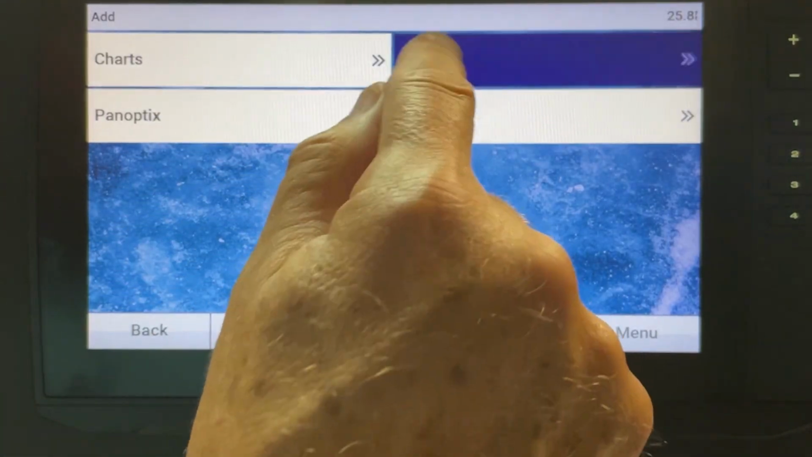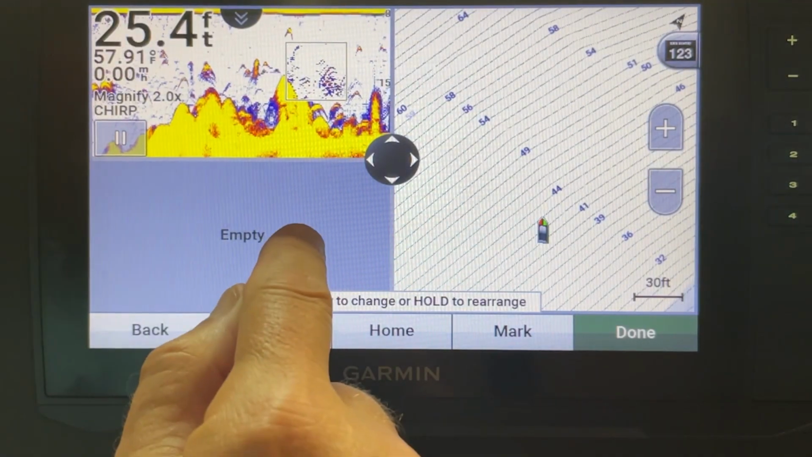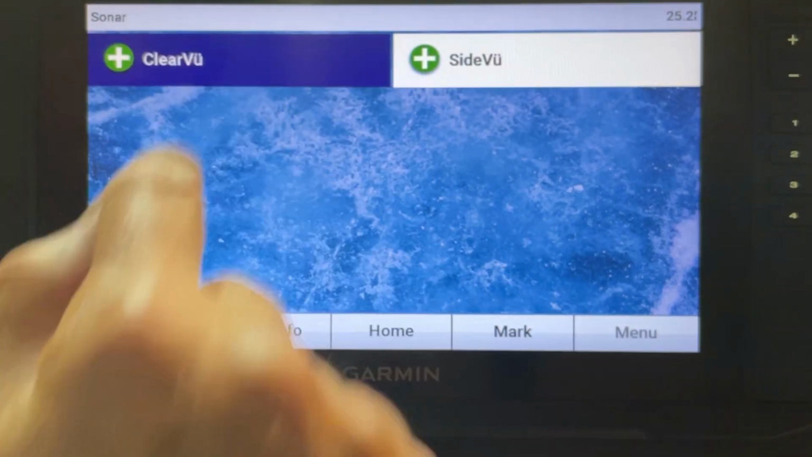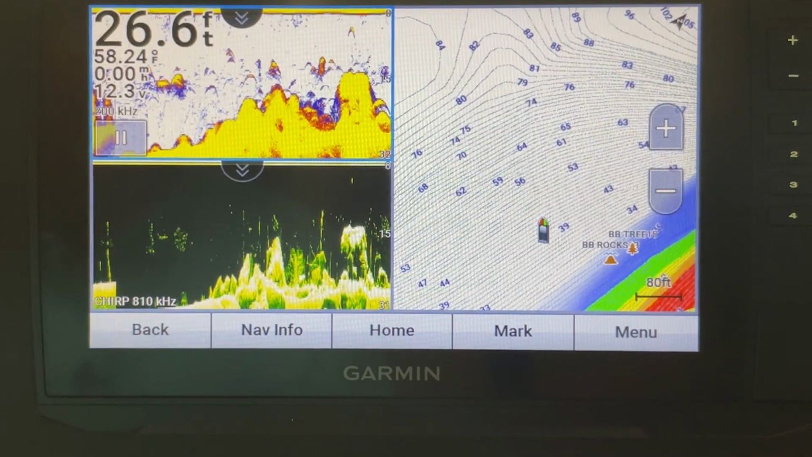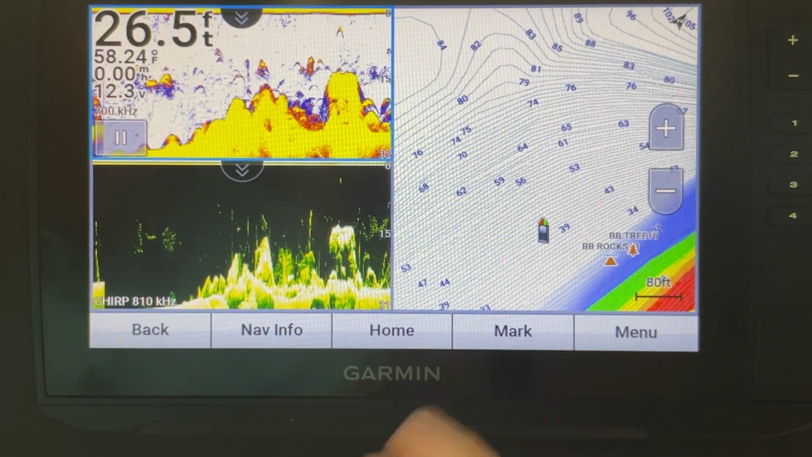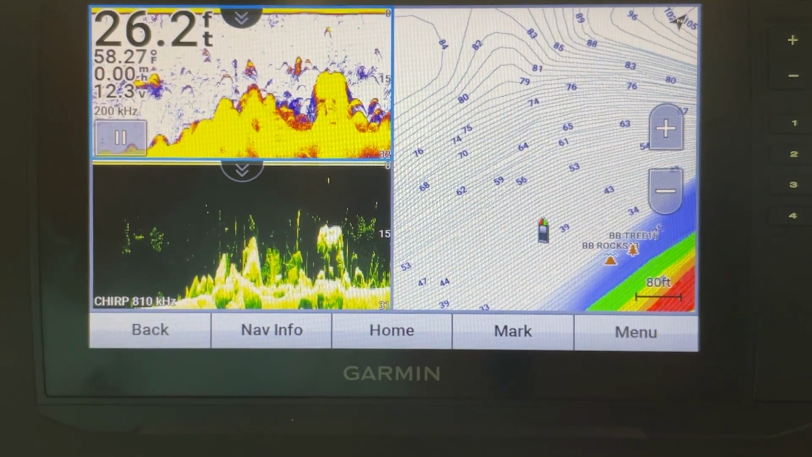Up here, put traditional. Down here, we'll put clear view. All right, so this is pretty much the combo that I would be using if I were searching for something around that waypoint that I didn't find the first pass.